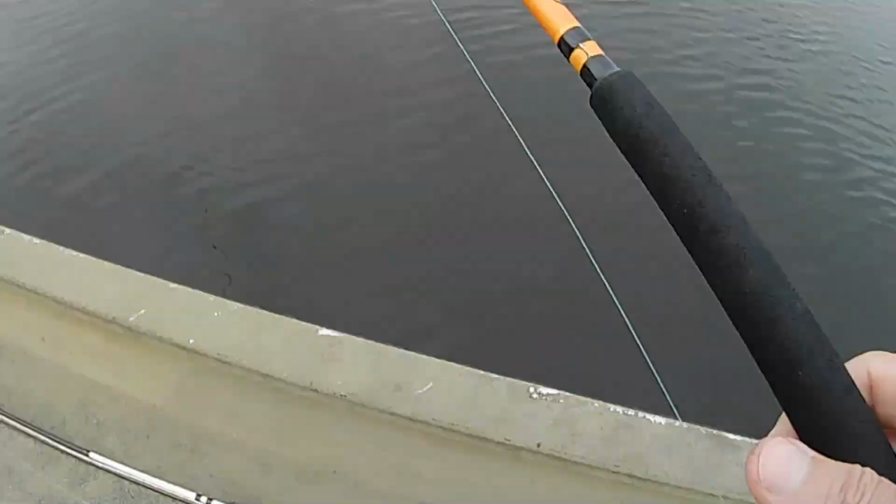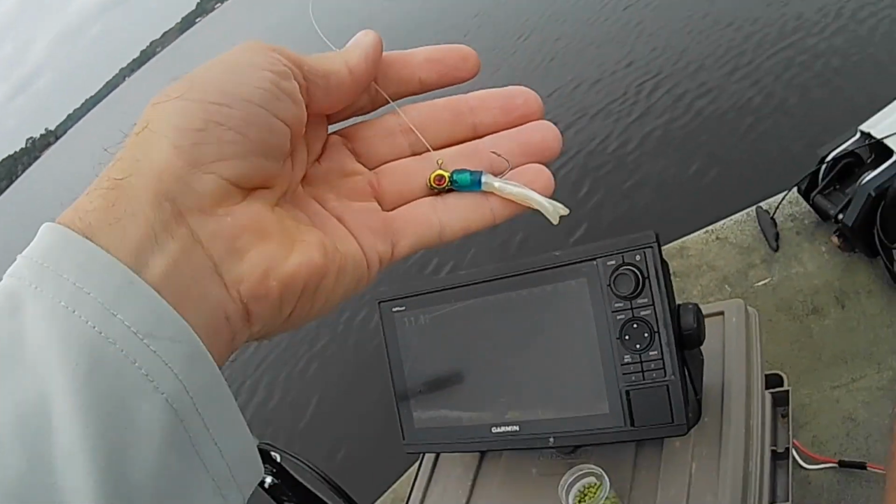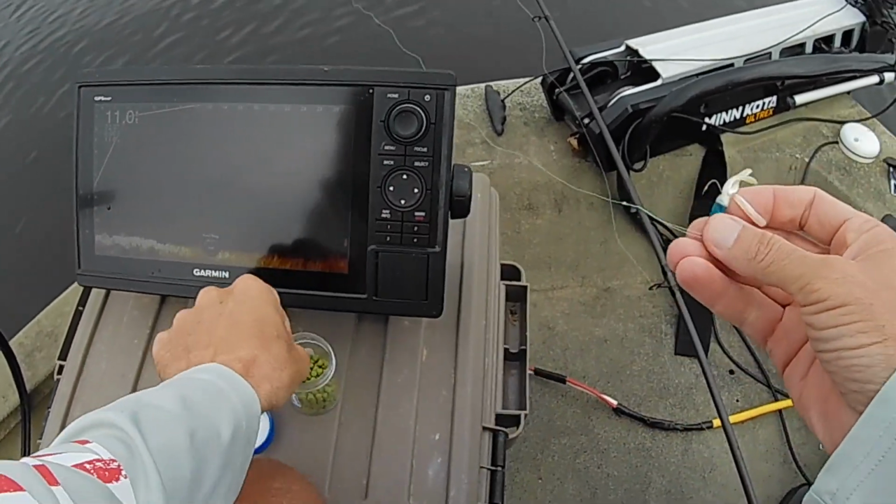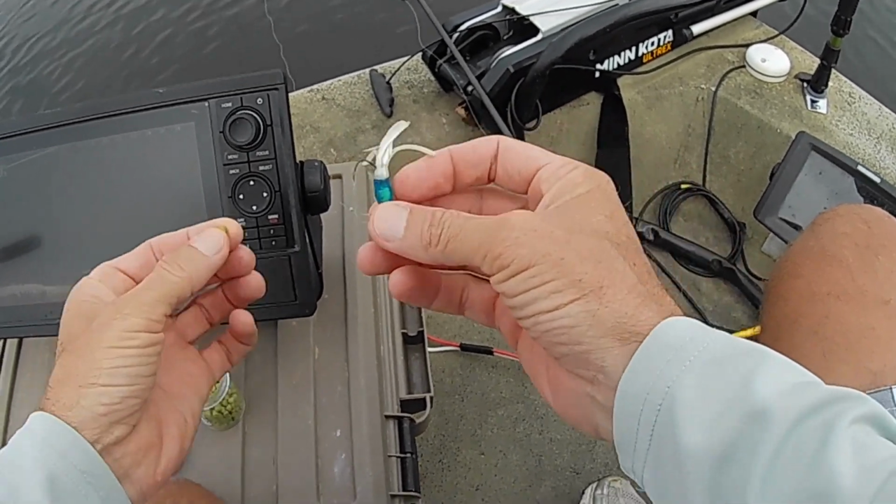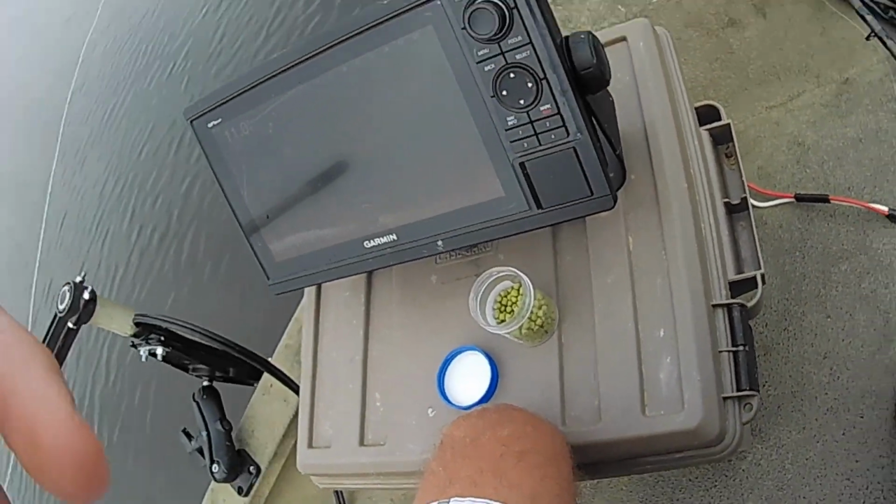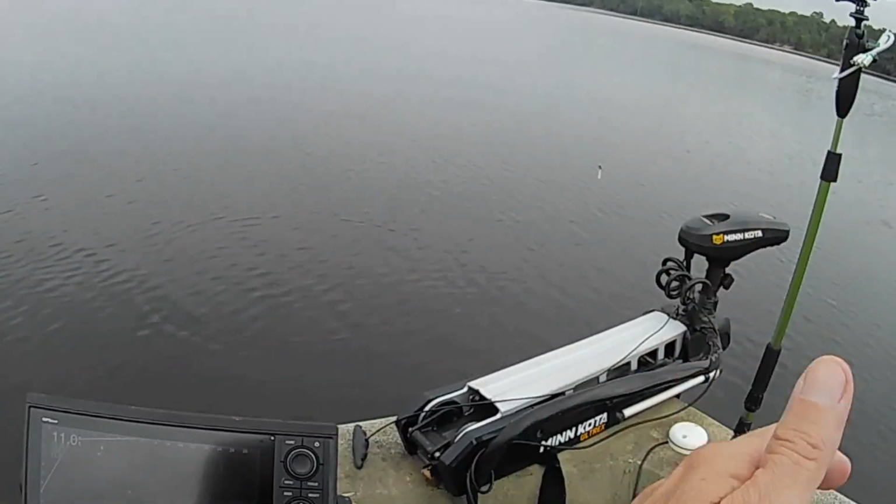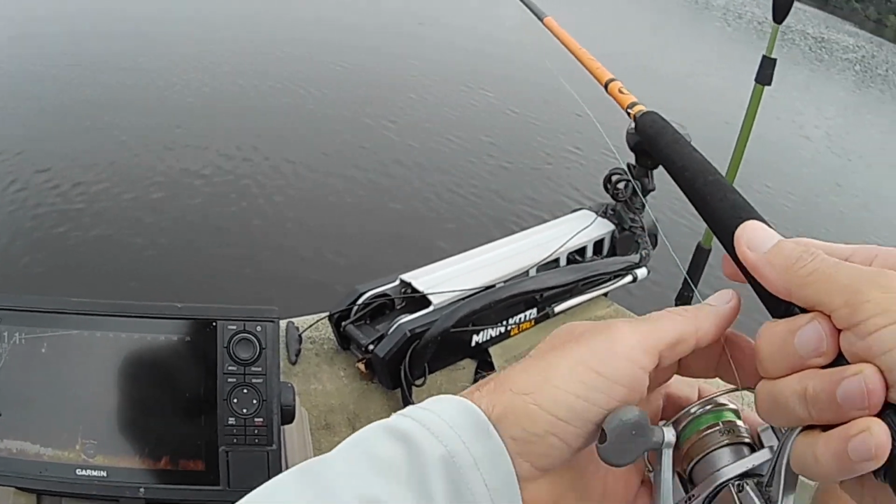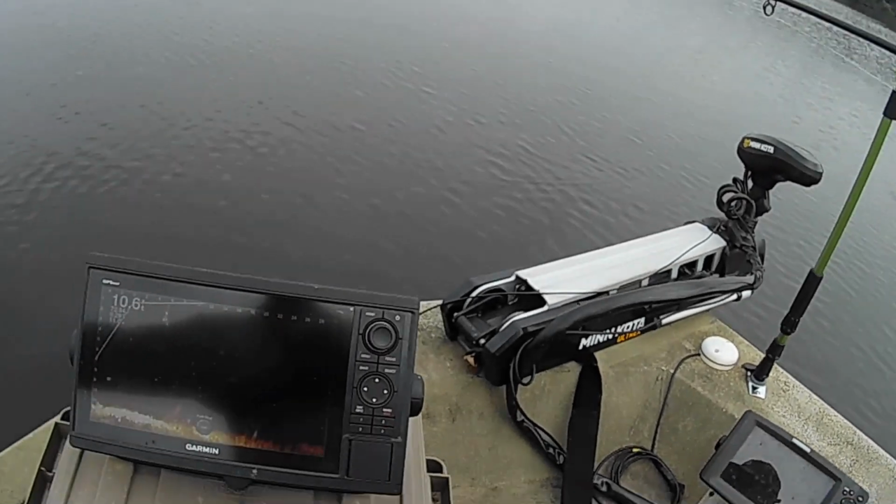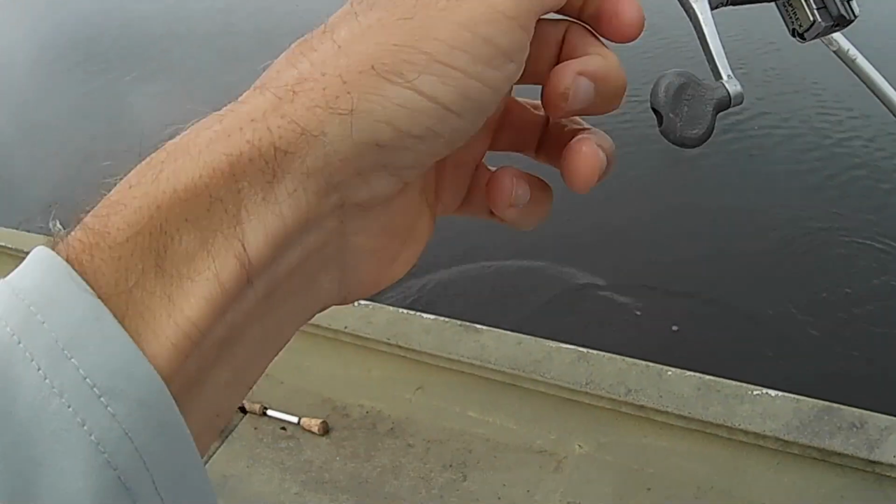Let's change to this blue one here. Try it. See if we can get one to react to this thing. There's a big one right there on the side of that brush. I got him too. Look at there, right as I stuck it down in there on him, boy. Shoot.